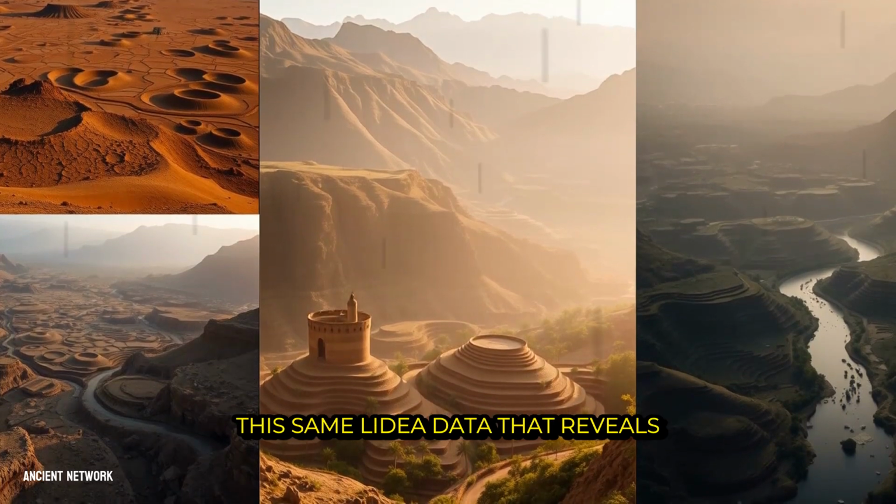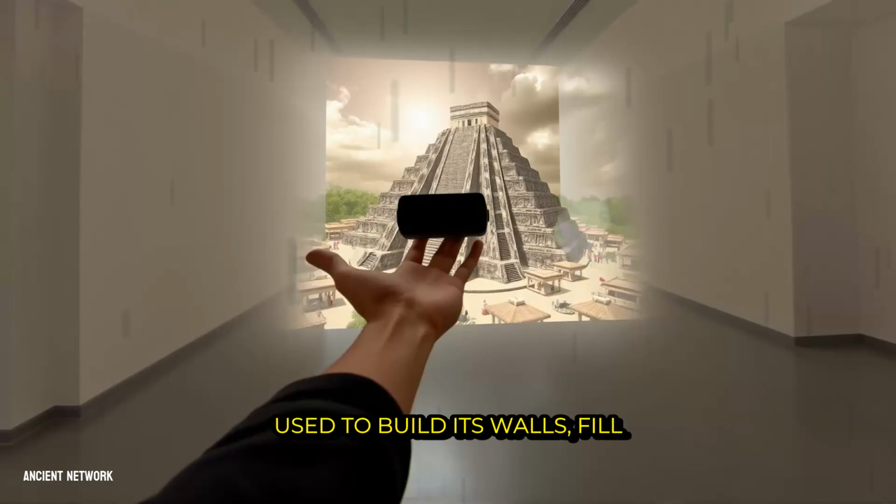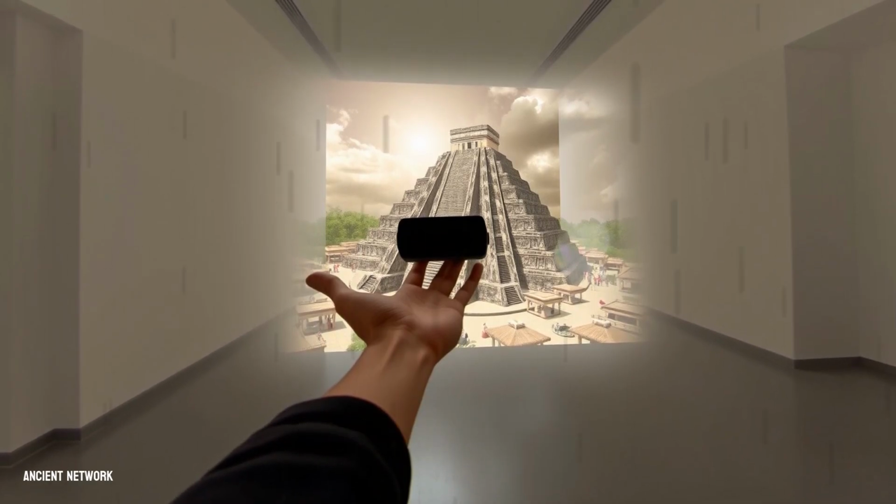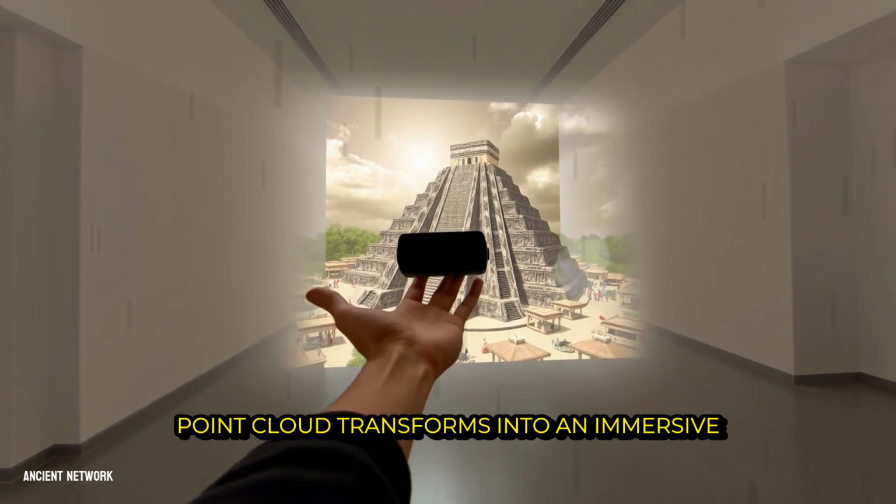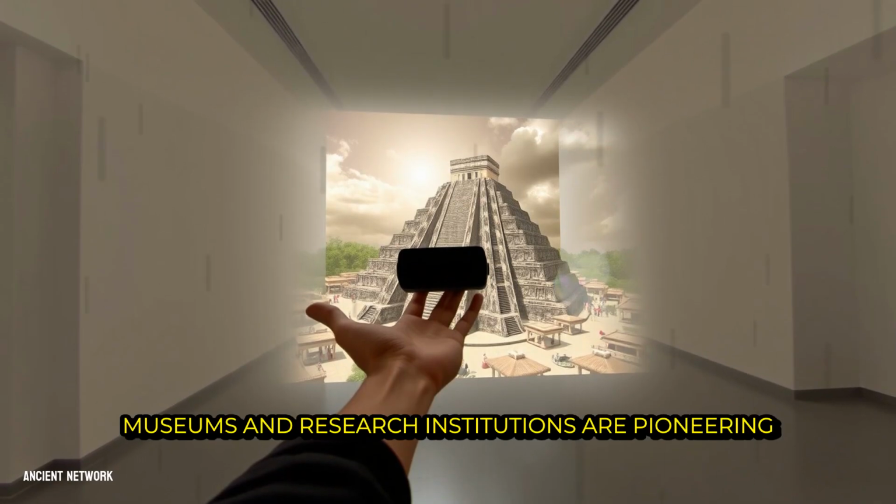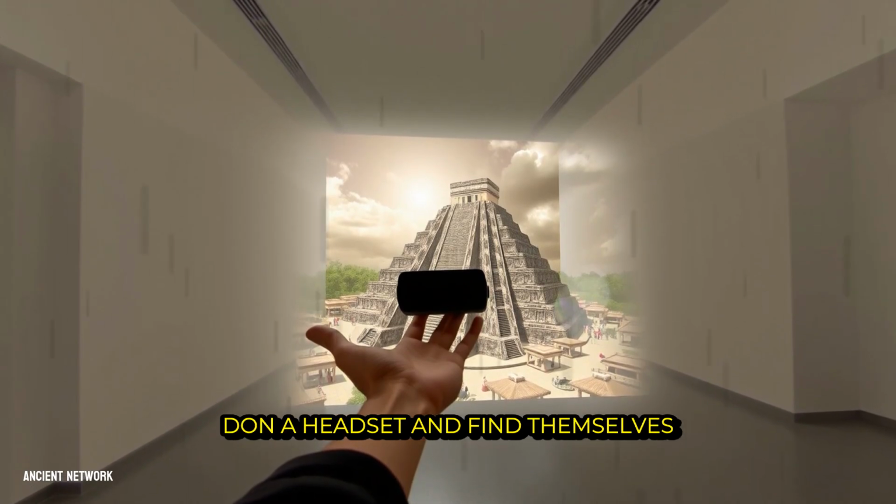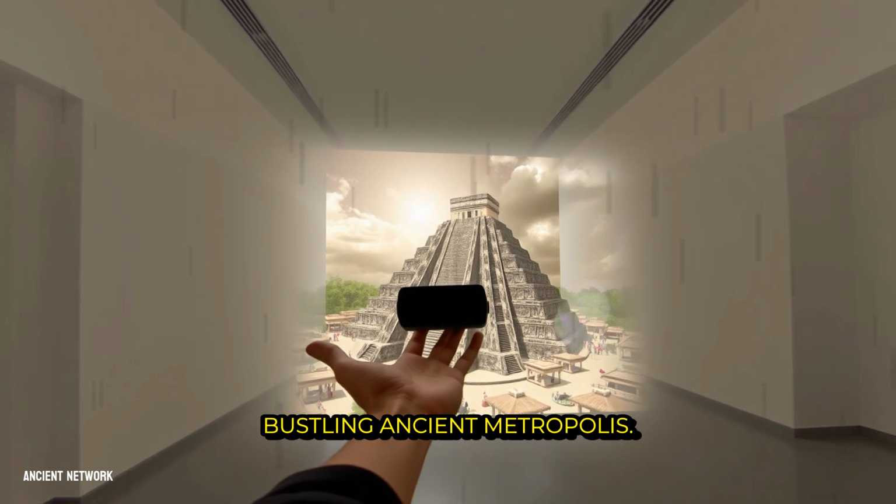This same LiDAR data that reveals a city's blueprint is now being used to build its walls, fill its plazas with virtual life, and invite the public inside. Through virtual and augmented reality, the point cloud transforms into an immersive world you can step into. Museums and research institutions are pioneering these experiences, where a visitor can don a headset and find themselves standing at the heart of a bustling ancient metropolis.